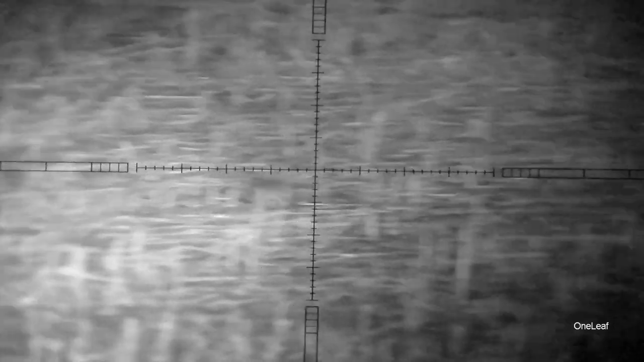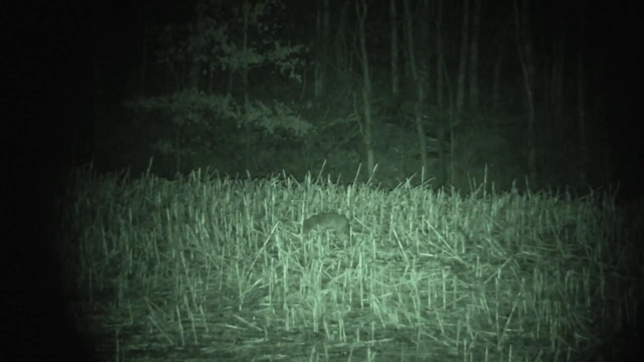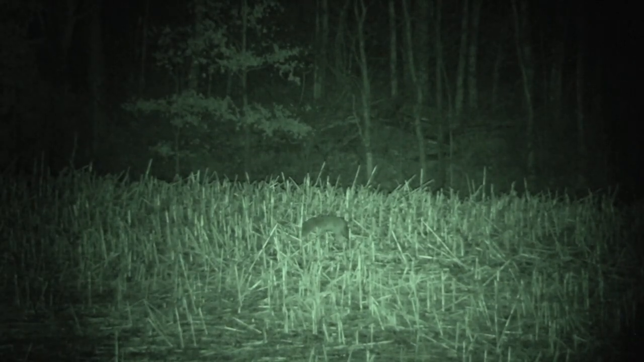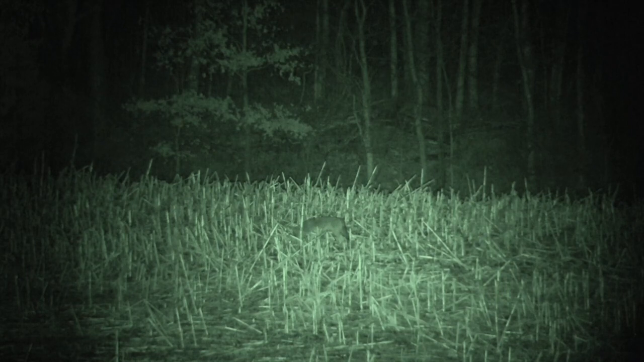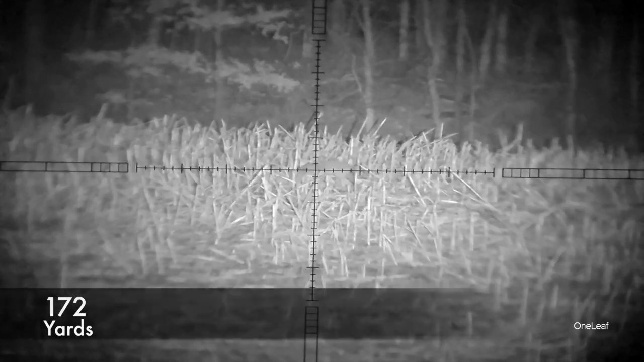So if you follow my YouTube channel, you'll know that I'm a solo hunter. I like to video my own hunts. And so what you see here is I'm trying to run a camera and a rifle with this One Leaf scope at the same time. So there's a lot of buttons to control, a lot of zooms to control, a lot of light to control. Here you see the IR off the camera scanning across this coyote. So I get the camera in position and then I have to go back to the scope and back to the camera. So it takes a little time and sometimes I get a little bit shaky footage, but I'm able to get the job done. This coyote's at 172 yards right here.